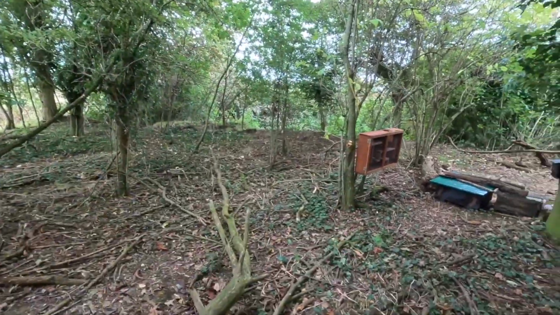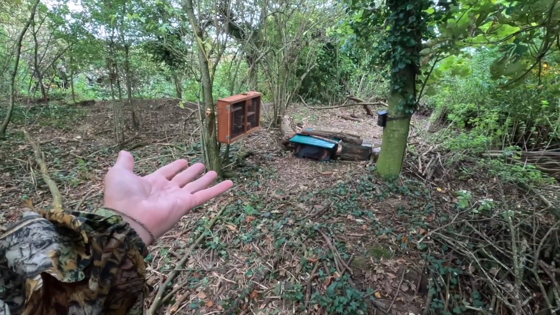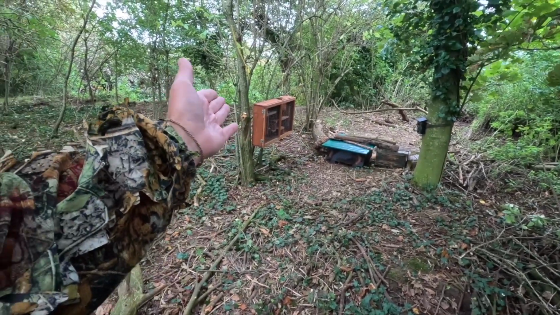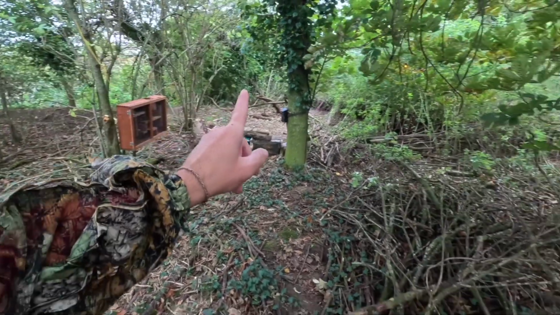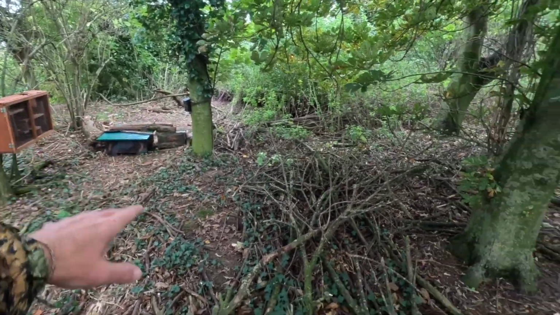Let's hope this one works now. You know, it might just take time for the squirrel to find it, but once the squirrel finds that, he's going to be in and out of there like a yo-yo. So that's all going to be left as it is.